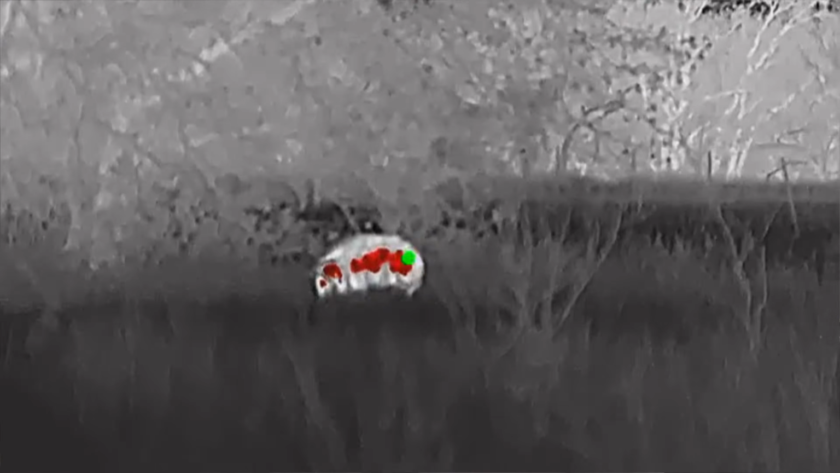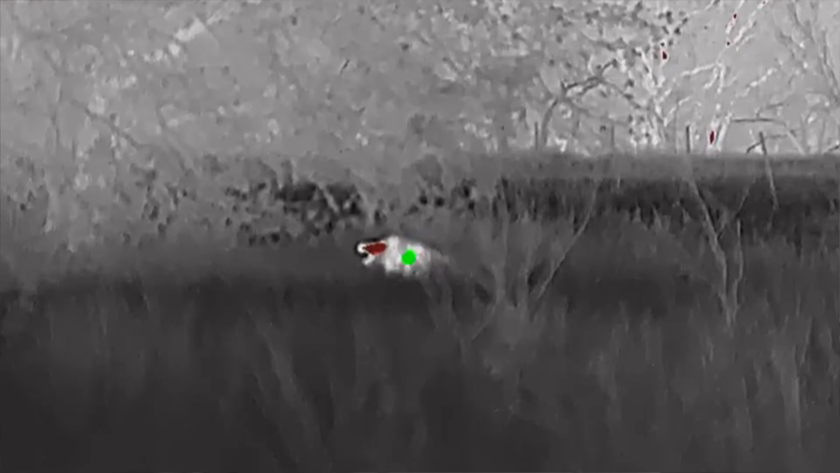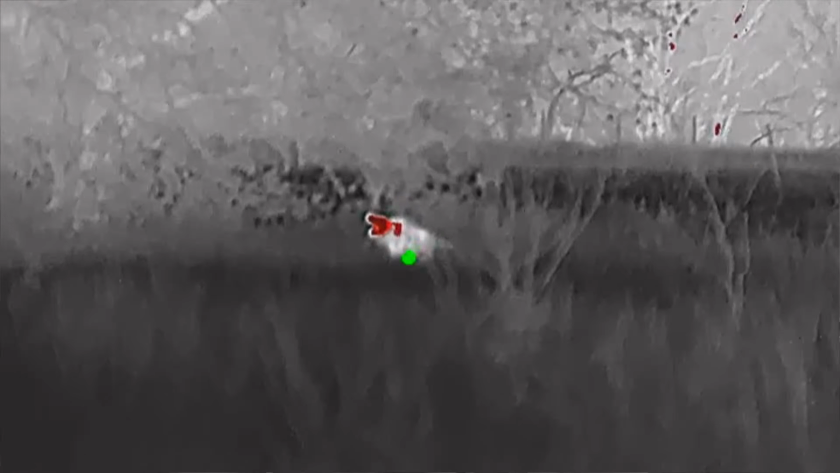Price-wise, in comparison to the one-leaf Mars that we use, I actually have several of those just because the price point makes it easy. I can get multiple of them, just leave them on the guns, and I can use those almost as a monocular. But quality-wise, this one is just a little bit better, but I do like the price points of those one-leafs. So I'll make a video on those too.